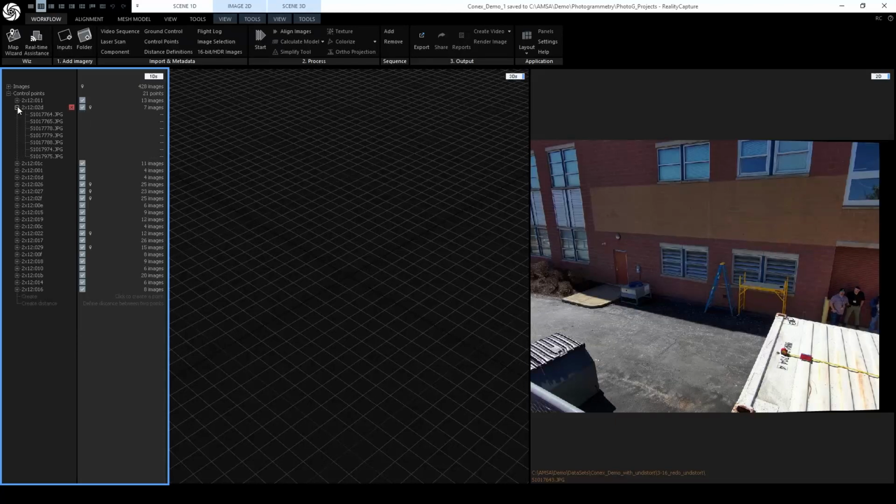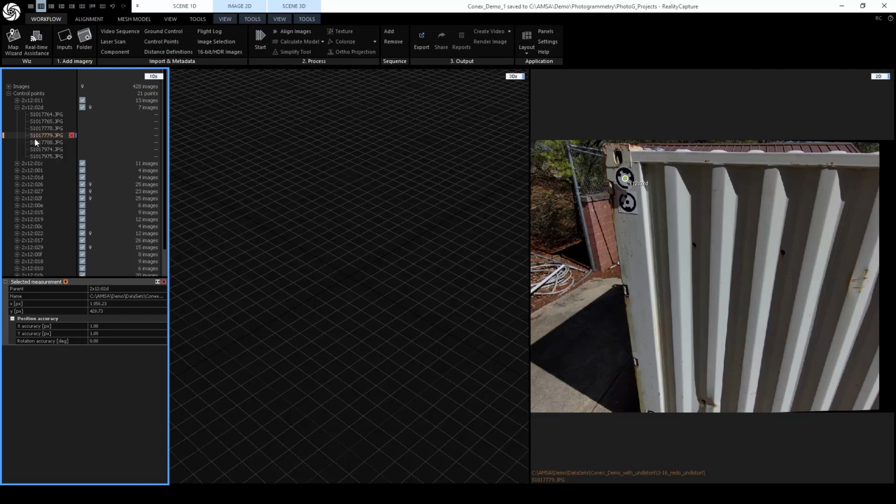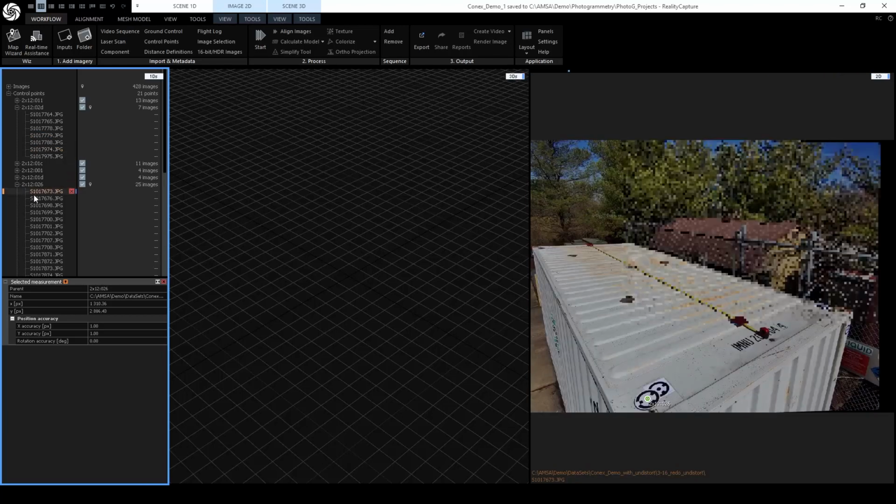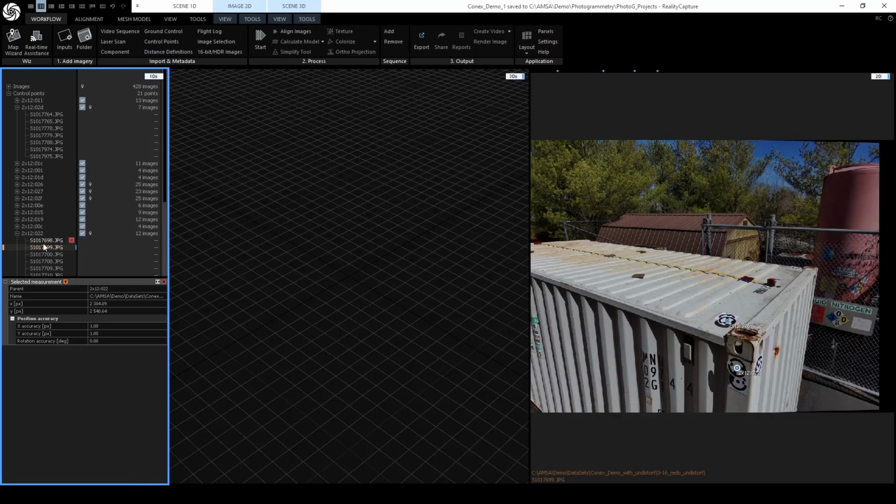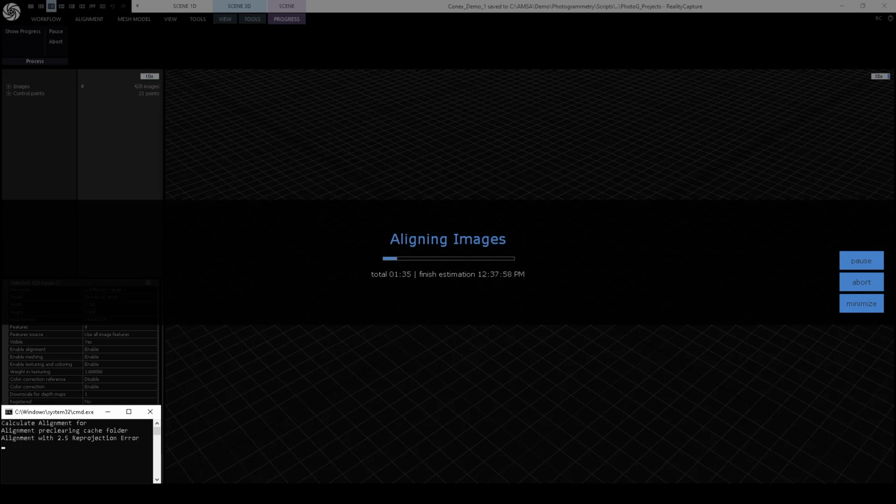These coded targets have been previously surveyed, generating an X, Y, and Z coordinate in the same coordinate system as the captured structure. The surveyed coordinates of the RAD targets are used as ground control points to scale and align the point clouds to the CAD model. After this, the alignment process is started.